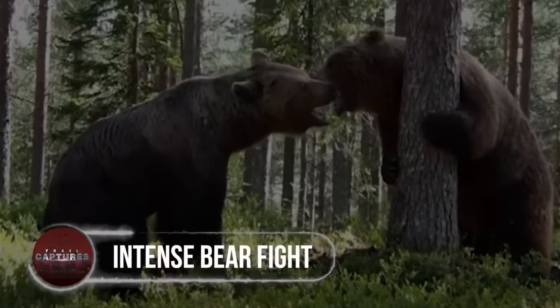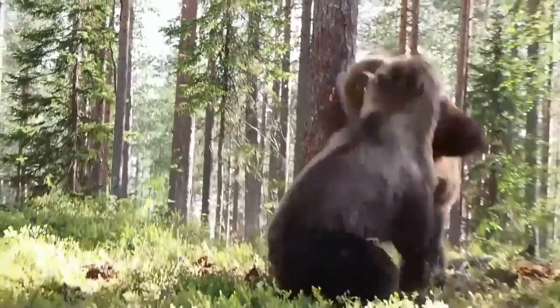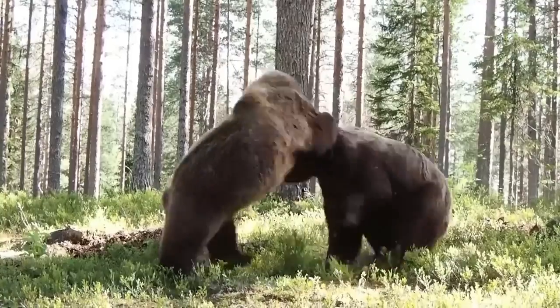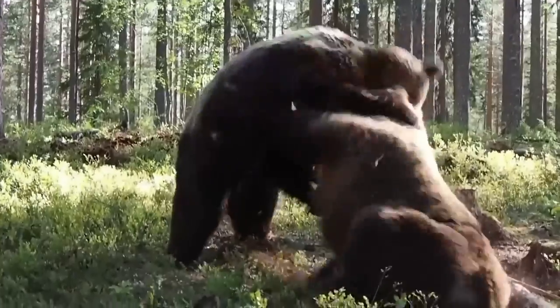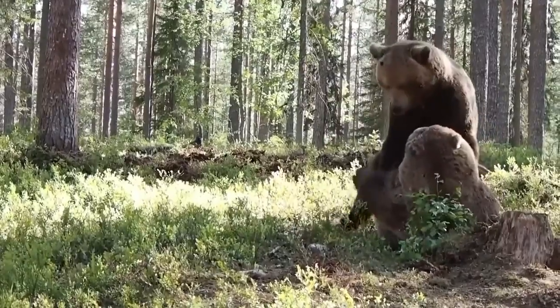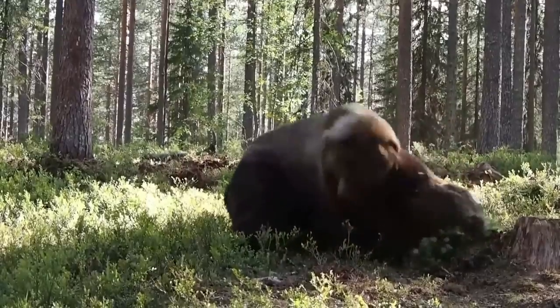Intense bear fight. Somewhere in Finland, these two big brown bears were filmed fighting in the middle of the woods. Starting with horrific warning growls, the massive, giant, fluffy beasts put themselves in an intense battle by standing tall on their two feet. A fight for territory or a wrestle for copulation?